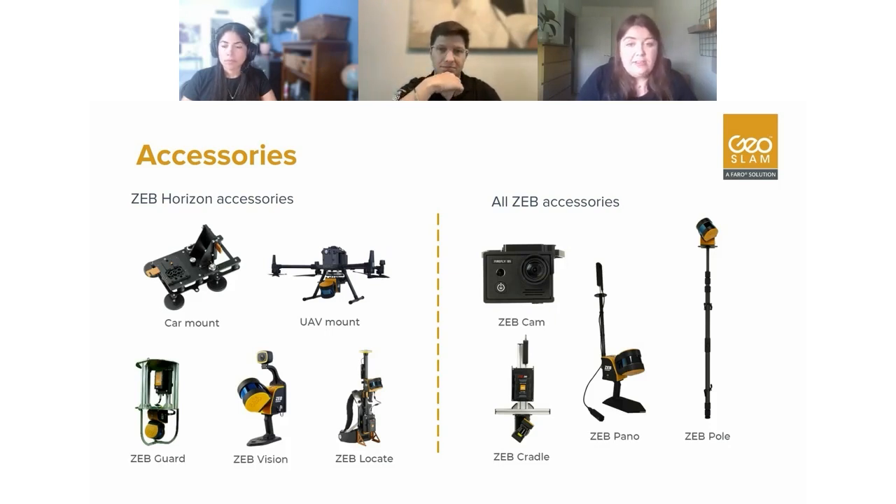The ZEB guard and the ZEB cradle, very used for putting down mine shafts, putting down manholes, putting the system into some not so nice areas, but areas which are inaccessible, and you wouldn't potentially want to send a human down. So we have a couple of solutions where you can use the ZEB Horizon and also the ZEB Revo in kind of vertical shafts as well.